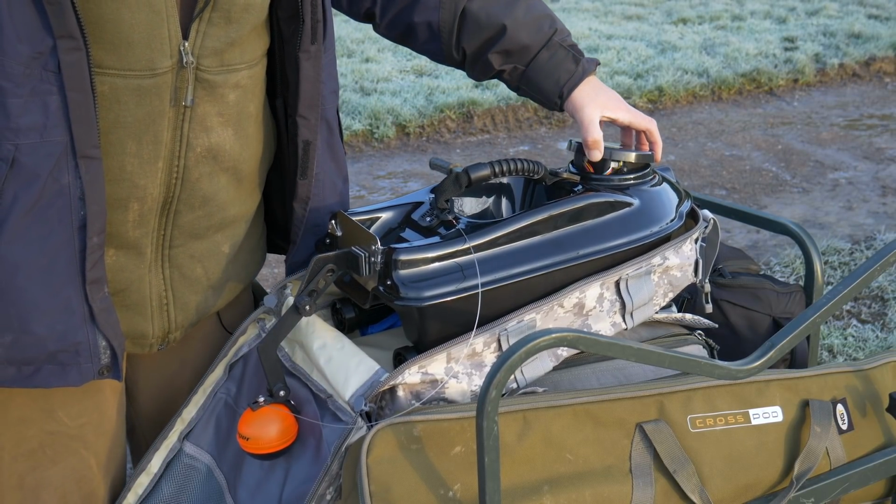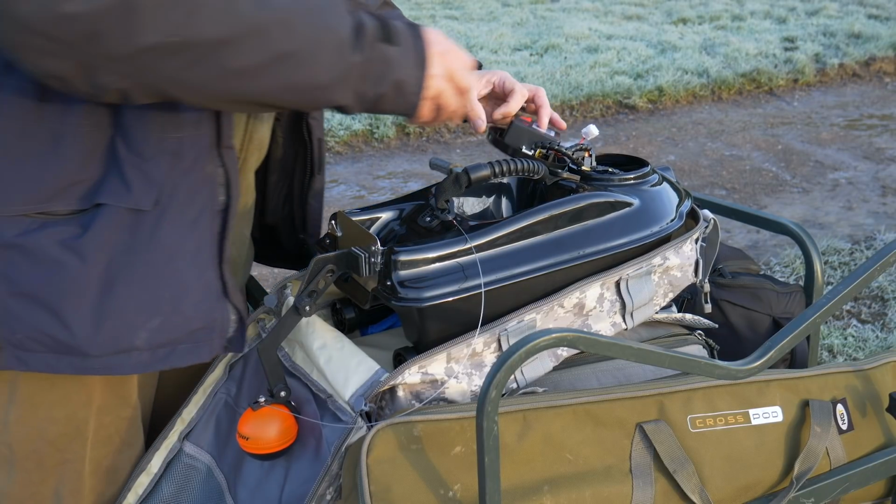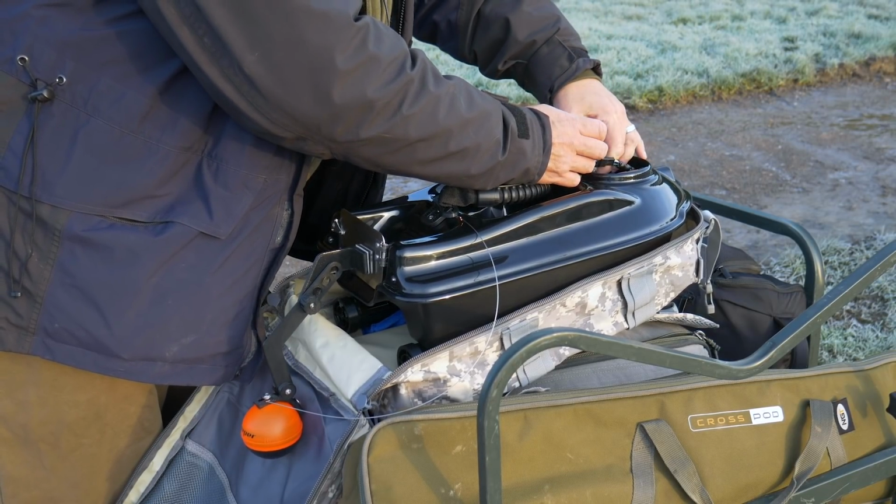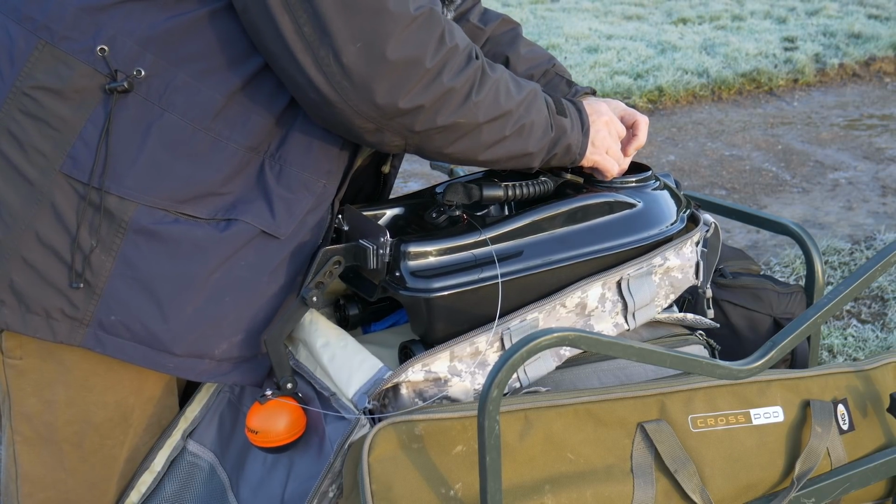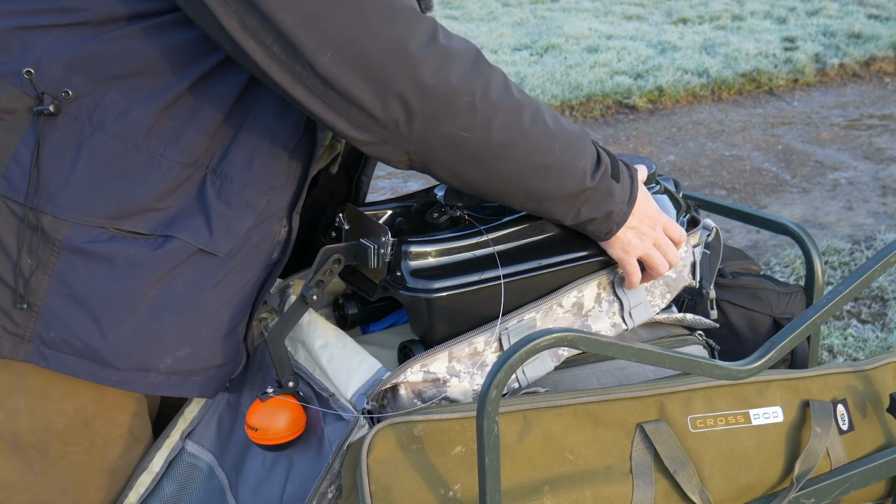Now to set this up, I need to attach the battery and turn it on. That's attached, and pop the lid on firmly.